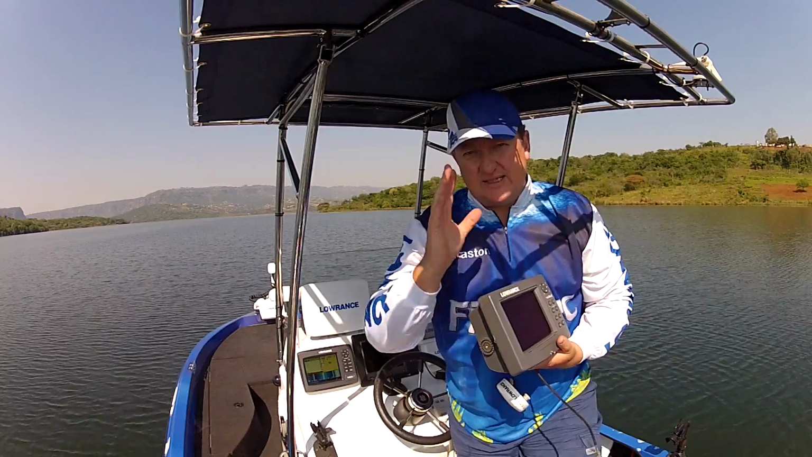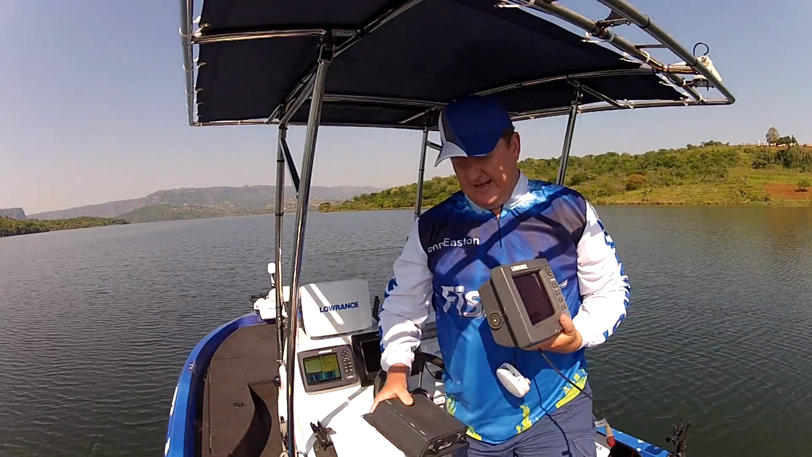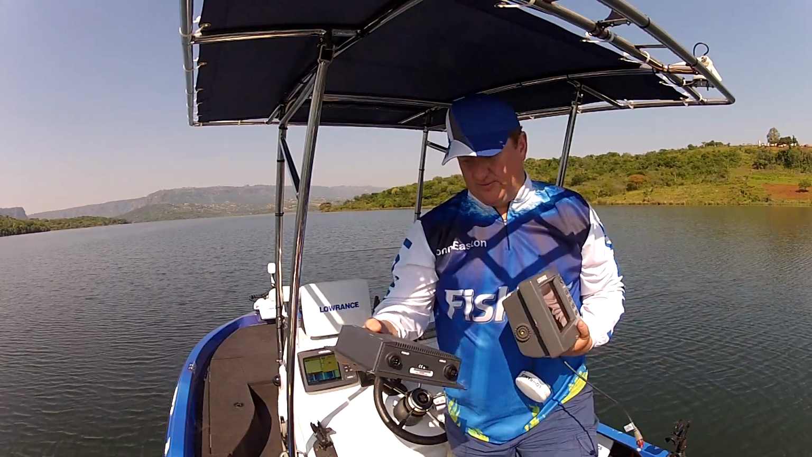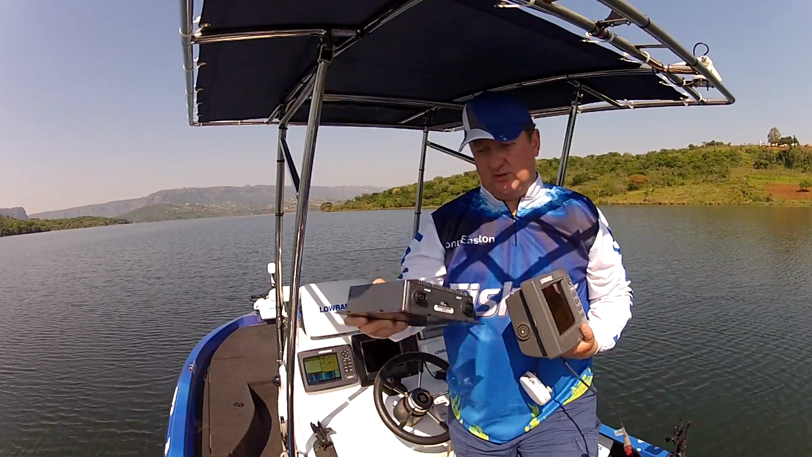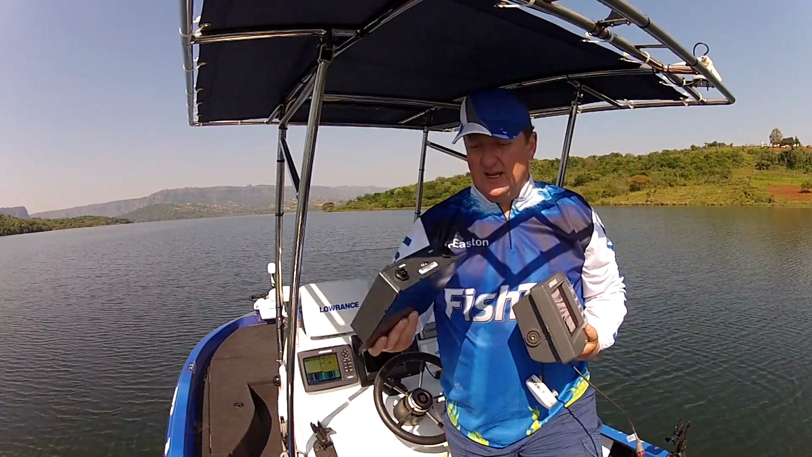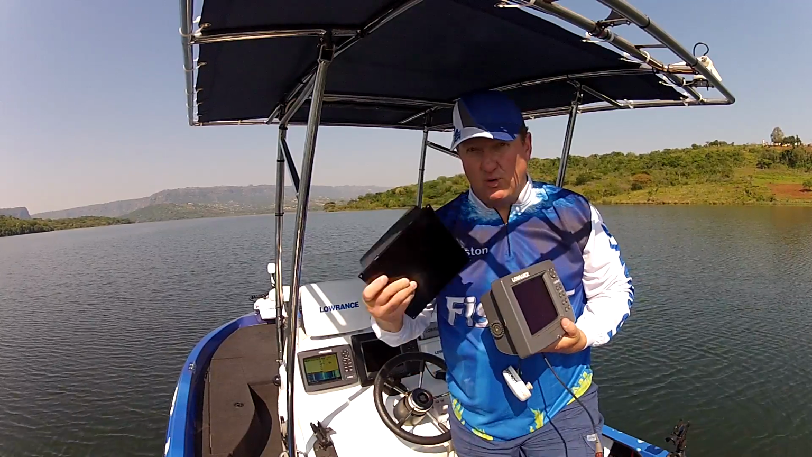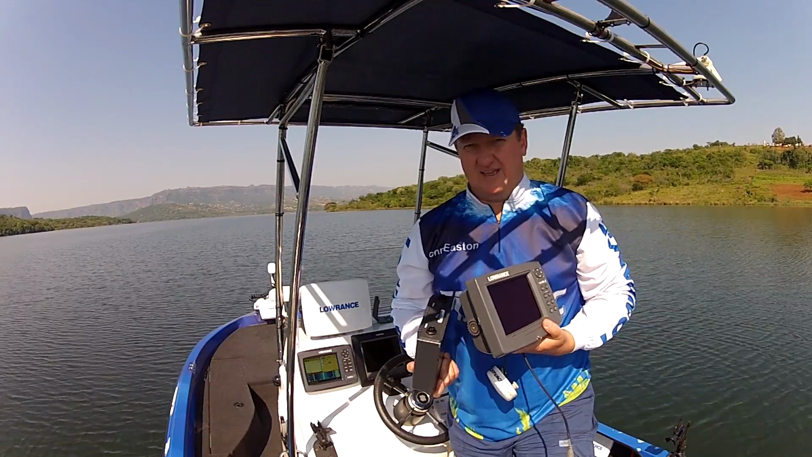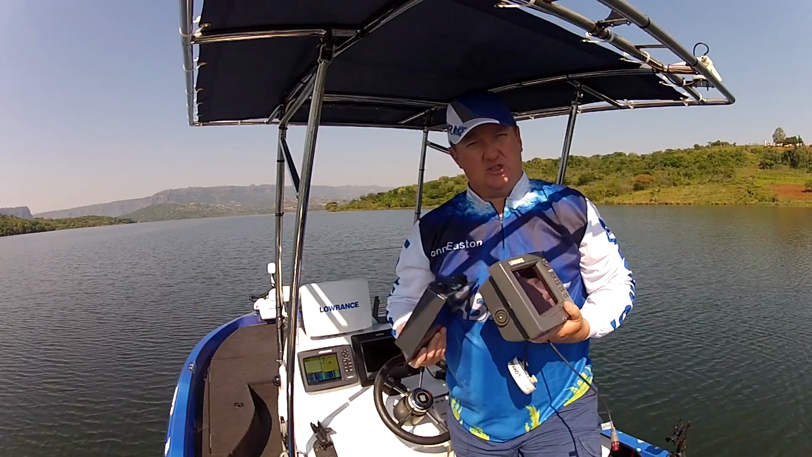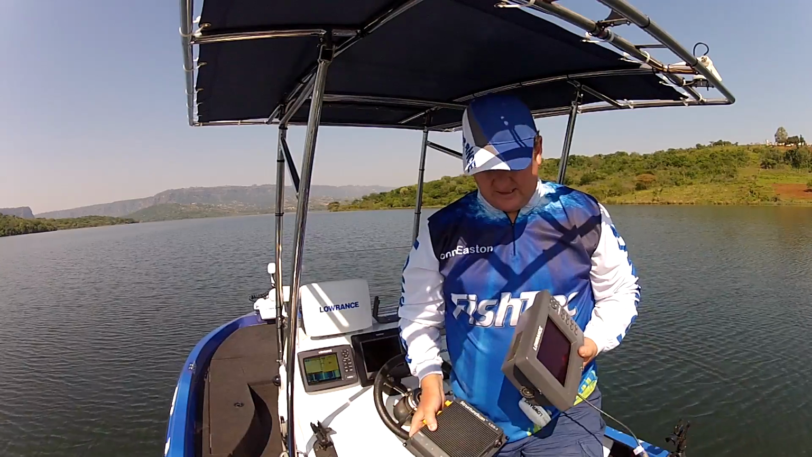Lowrance then turned around and said, you know what, let's do something special with our sonar. Let's create broadband sonar. This isn't the broadband sonar module, the BSM, but it looked similar to this. So they brought out a module that you could attach to your LMS or your LCX and now have broadband sonar. This was fantastic. The definition, the target separation went to a whole new level, which was really fantastic.